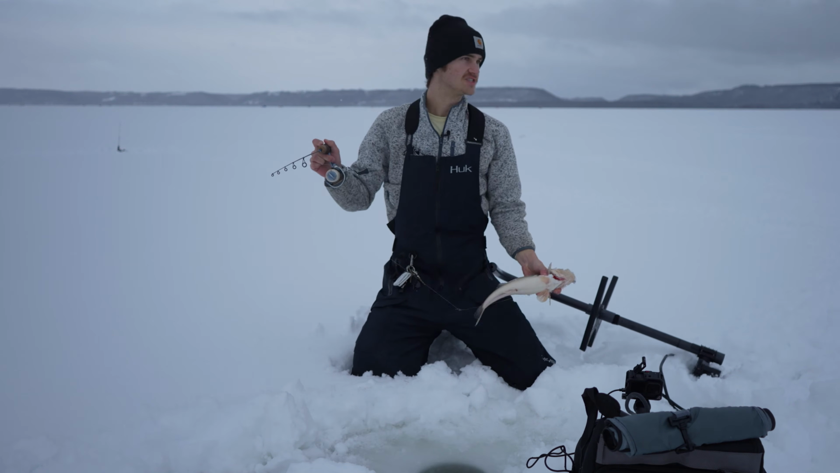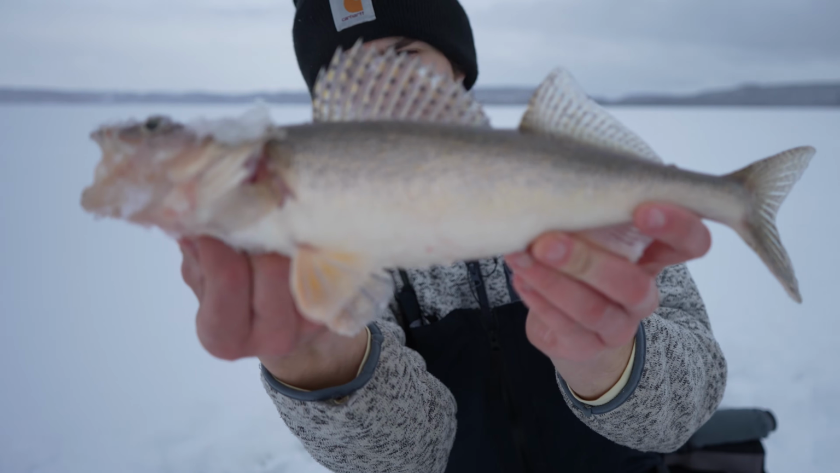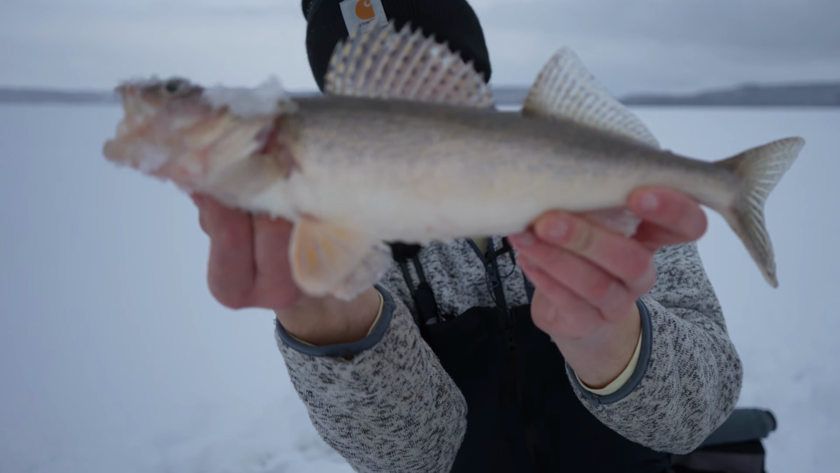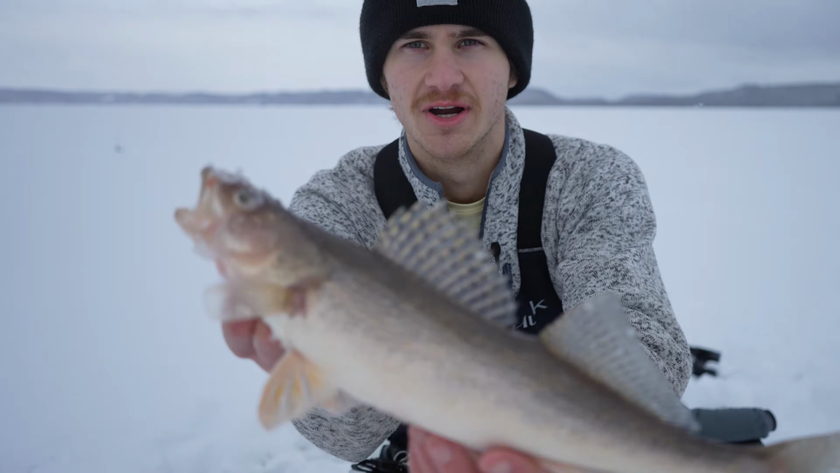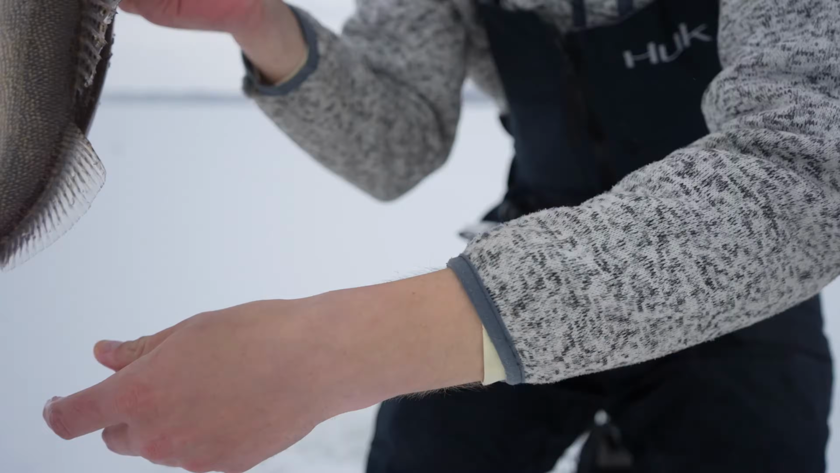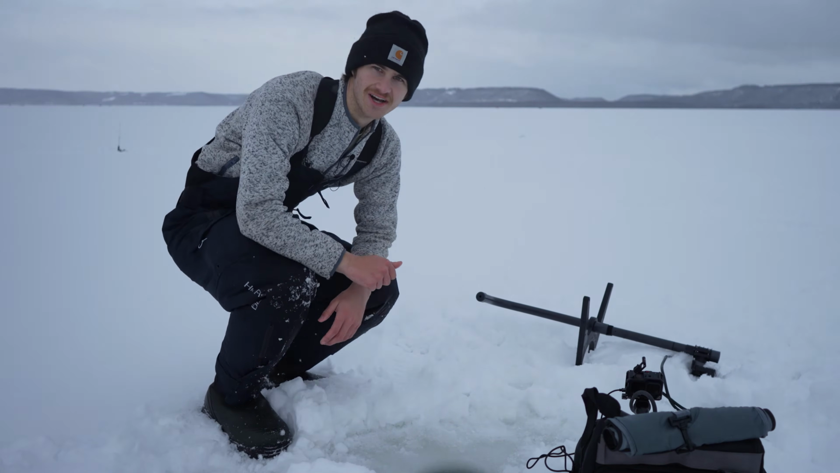Not a bad fish to start out the day. Nice little 15 to start out the day. Just a little guy, but nice fish to start. Came up right off the bottom and absolutely chomped it. Super aggressive fish, as you guys can see there. What a beauty. Let's get her back in the water. And there she goes. That's what I'm talking about.